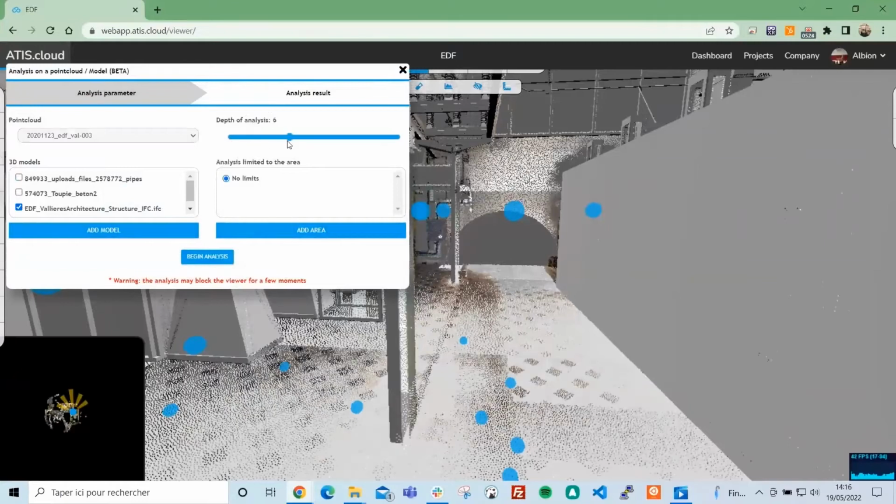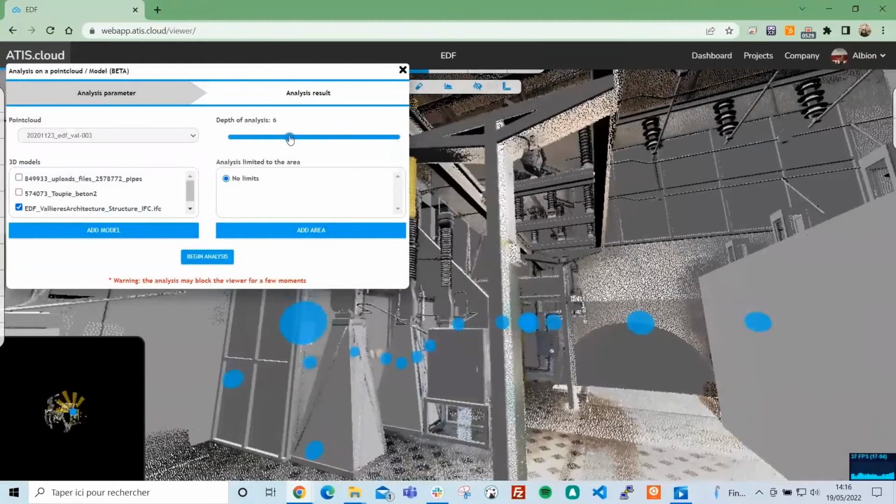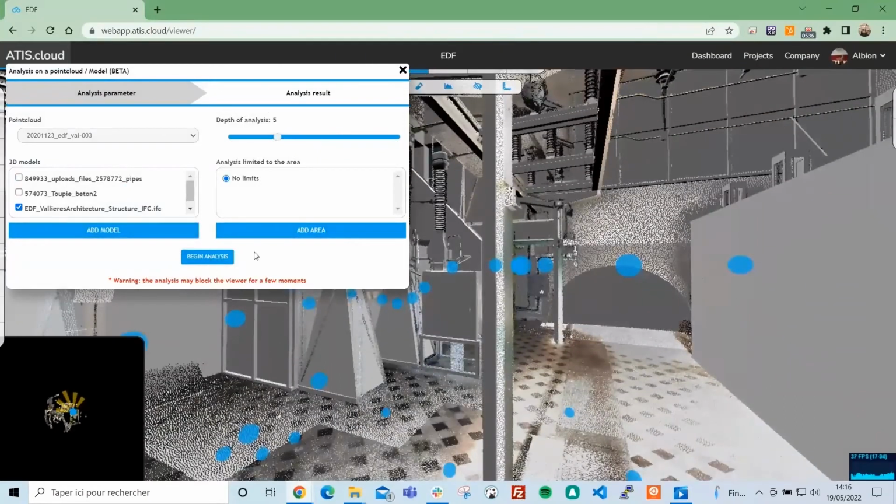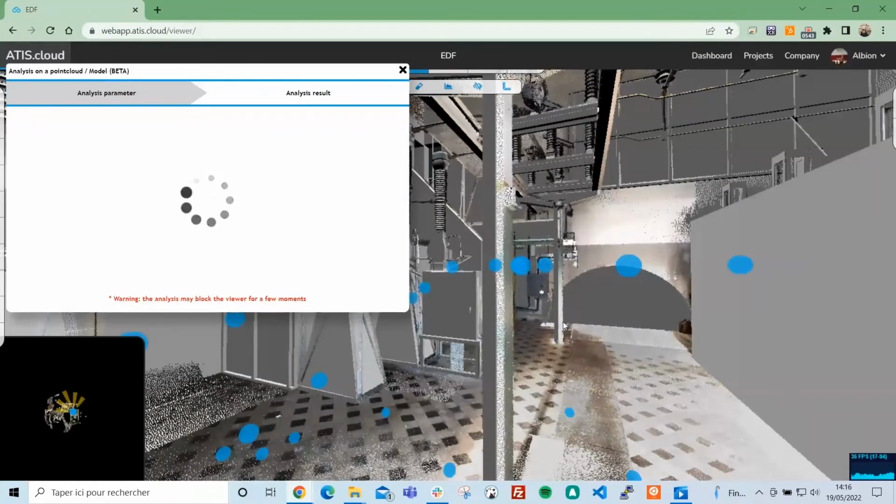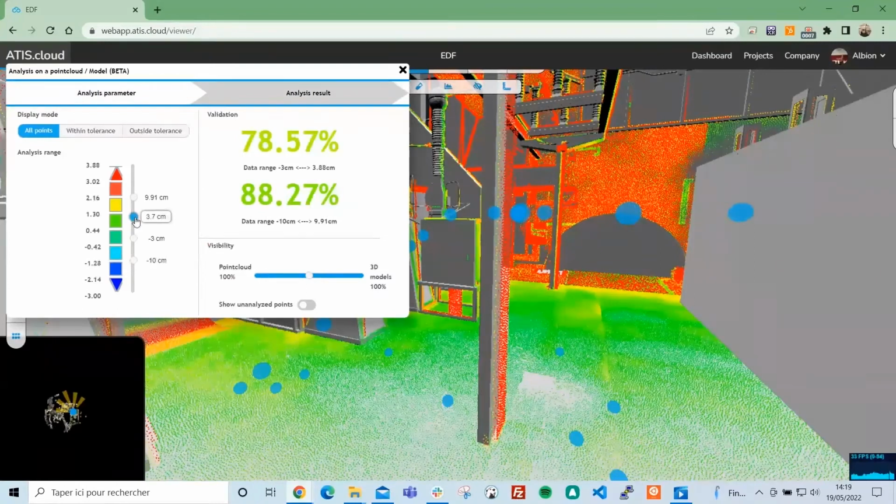So here I'm selecting the station and selecting the IFC model. You can set the depth of analysis. The more you increase it, the more points will be visible on the desktop. Depending on your computer, you can increase it or leave it at the default of 3, because we compare the points that are visible to the BIM model. And depending on the project, you have to respect the precision. Once the result is done, we'll see that we have a data range of -3 to 3 centimeters. Of course, you can change these parameters and settings depending on your project.